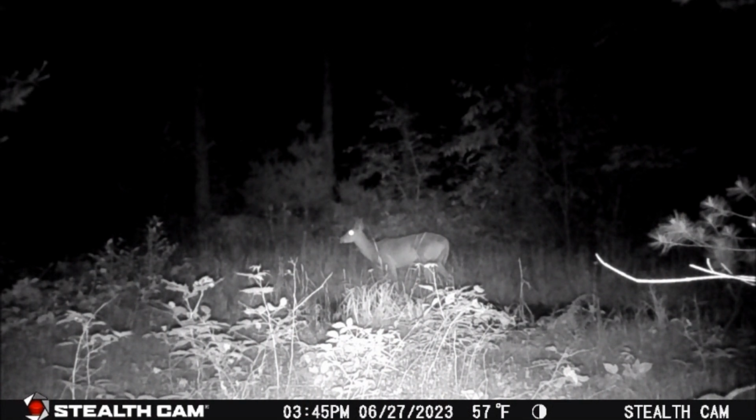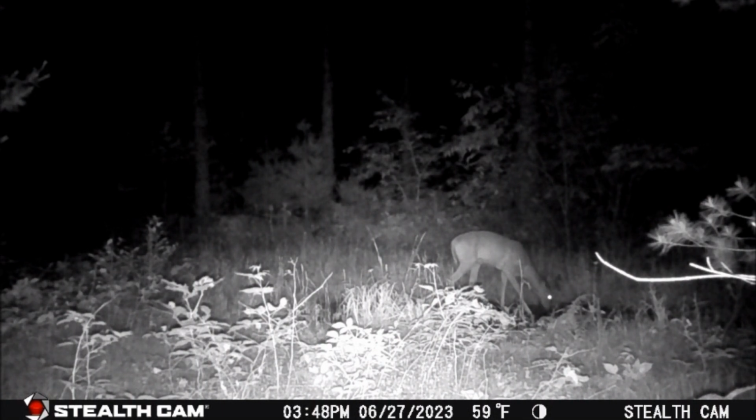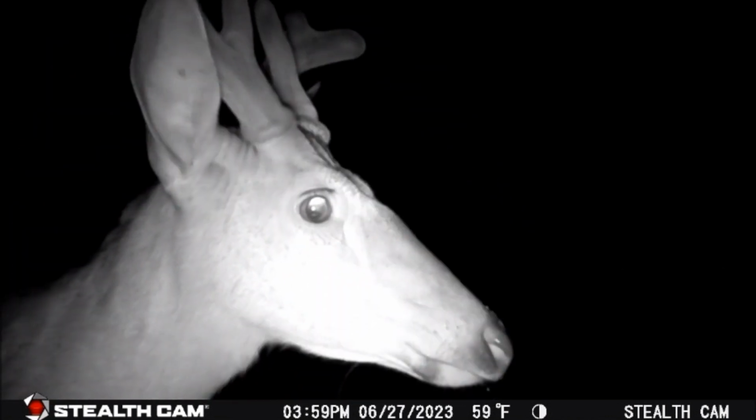Finally taking his last drink and moving off 5 minutes later at 3:48 a.m. About 11 minutes later, at 3:59 a.m., another 6-point was checking out the trail cam up close and personal before moving on.